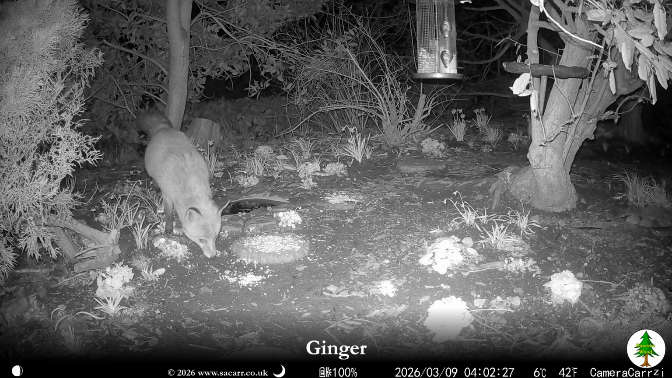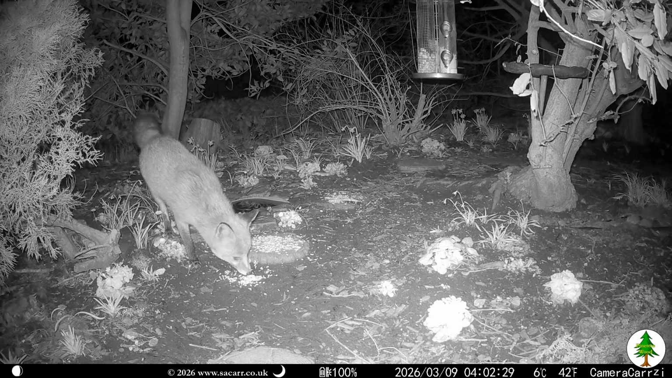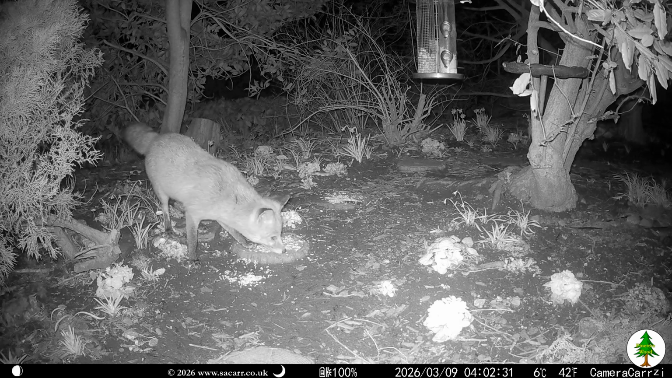At 4 in the morning on the 9th, Ginger, the male fox, was back in the wood, sniffing around for seed, I think looking for peanuts.